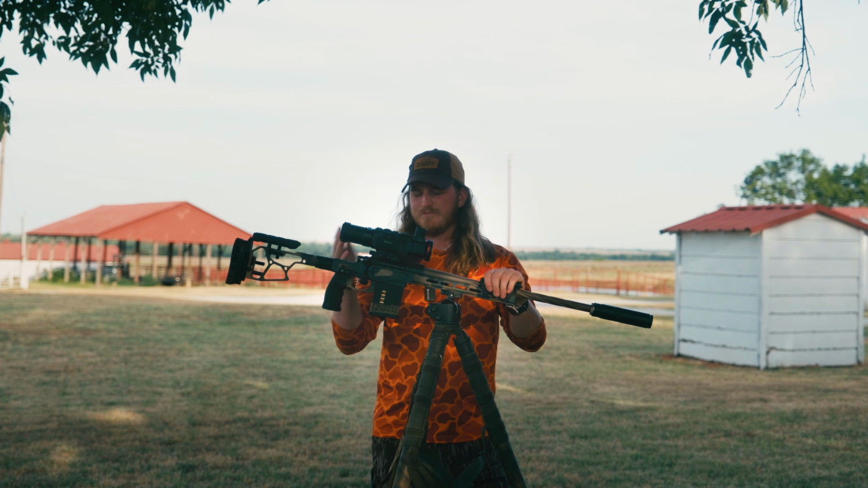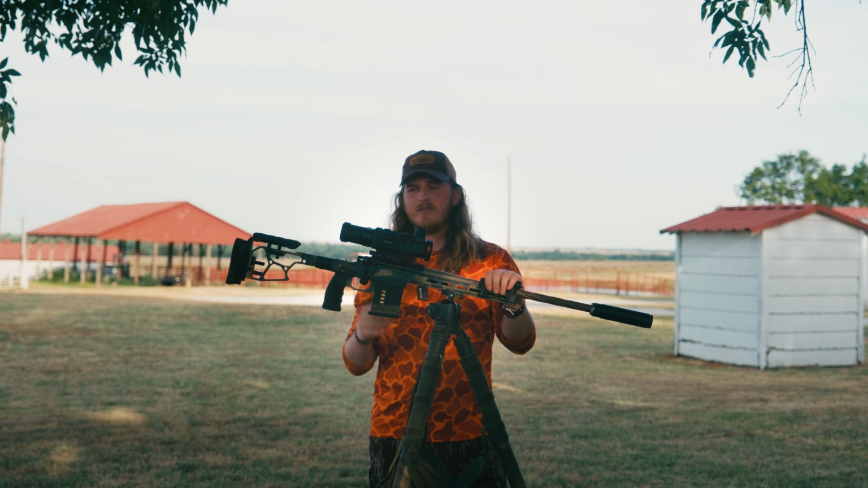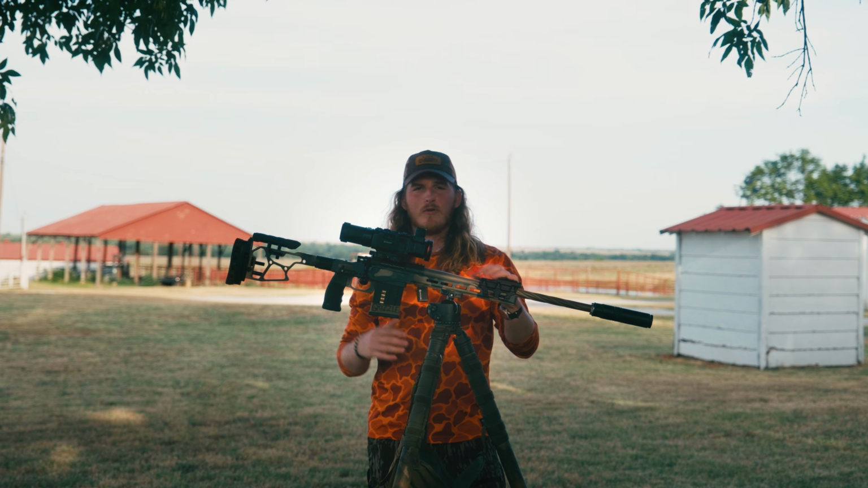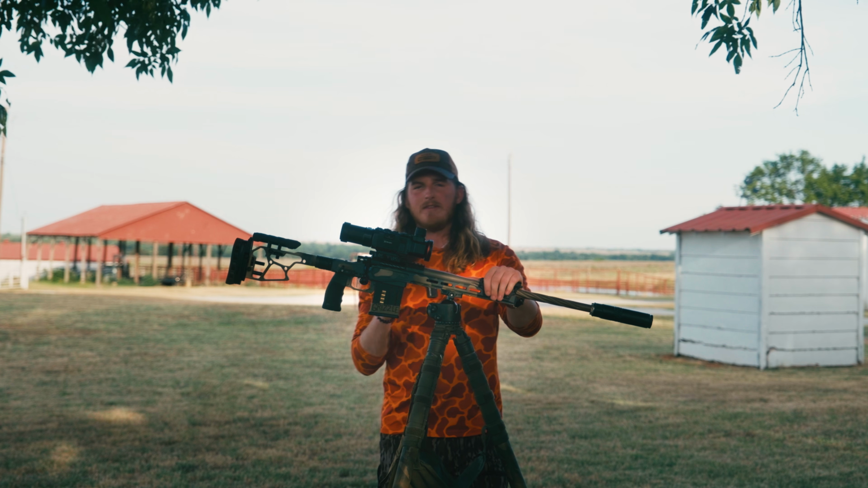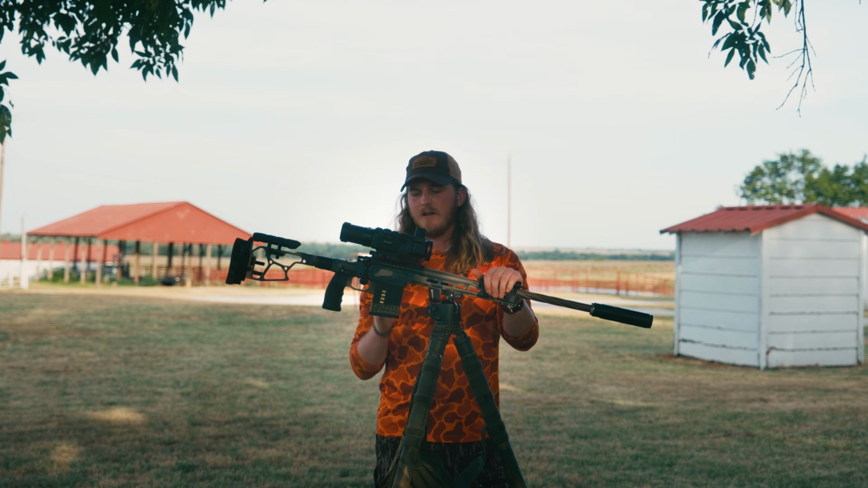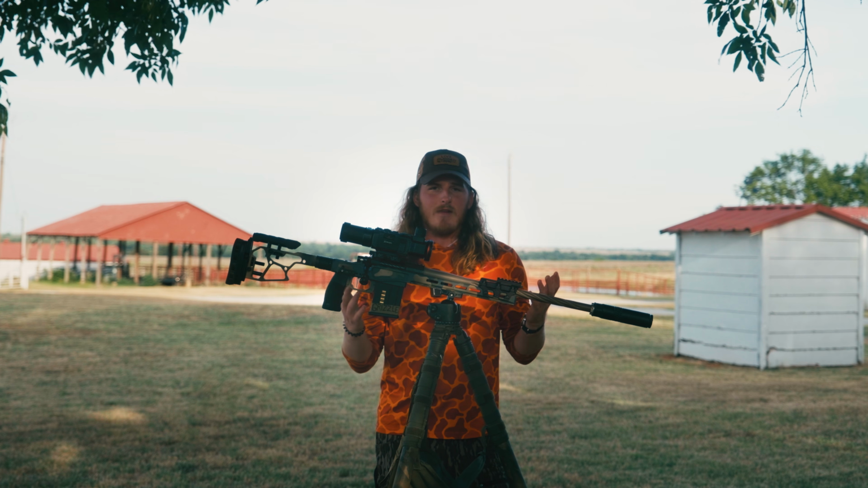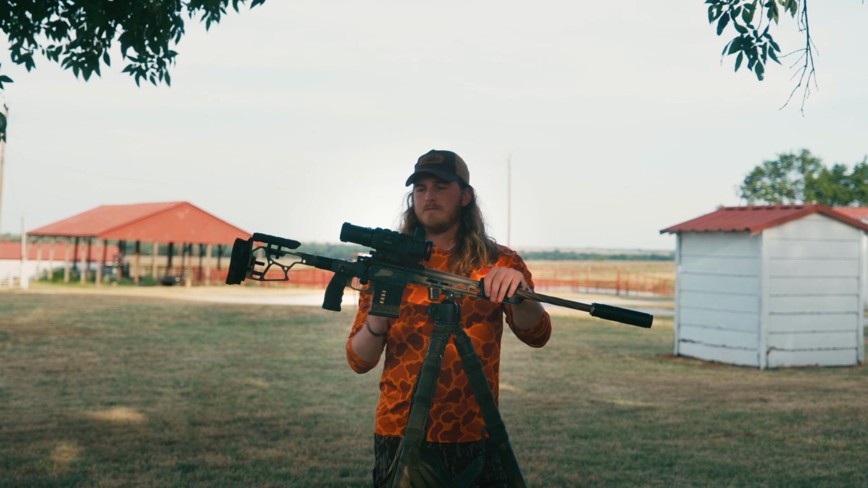The eye relief on it is really generous, so I decided to put it on a bolt gun. I like shooting bolt guns. I specifically like shooting this Kelbley Prometheus Action. It does great, and I've taken a lot of game with it. I've shot out to 1,000 yards with it hundreds and hundreds of times. This is kind of like my rifle.